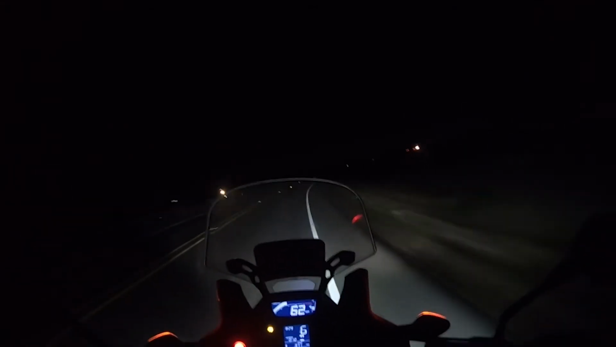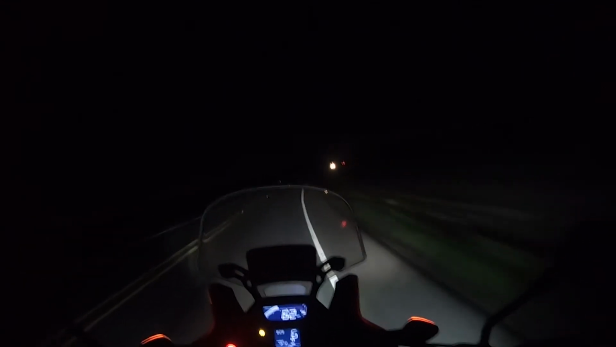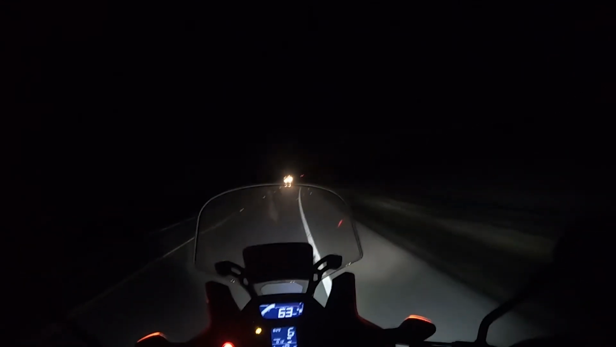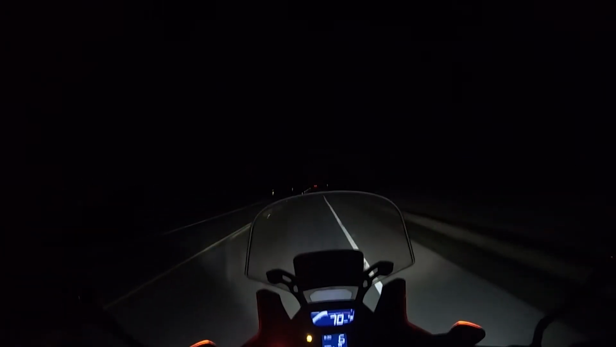I've also kind of come to the decision that I need to possibly invest in a quieter helmet for my next one. This G-Max GM11, while a very comfortable helmet, while a very ventilated helmet, is also a very noisy helmet.